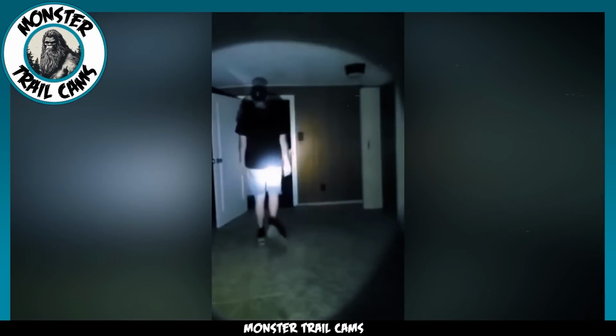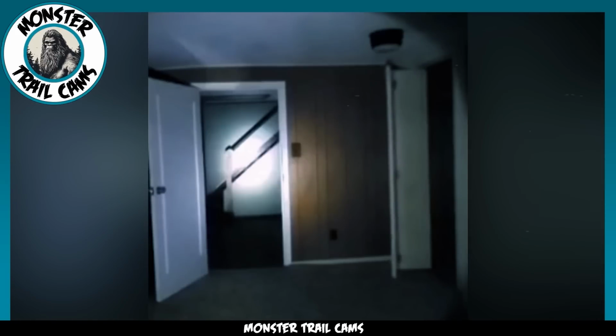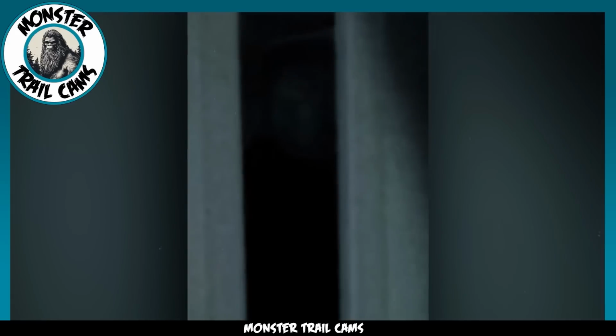And sure enough, on one of the footages, there's a clear shot of the uploader walking up the stairs, closely followed by an ominous shadow. To add to the eeriness, another camera captured a door creaking open on its own. As if that wasn't chilling enough, a ghostly pale face then emerges from the shadows, lingering and hovering in the frame for what feels like an eternity.